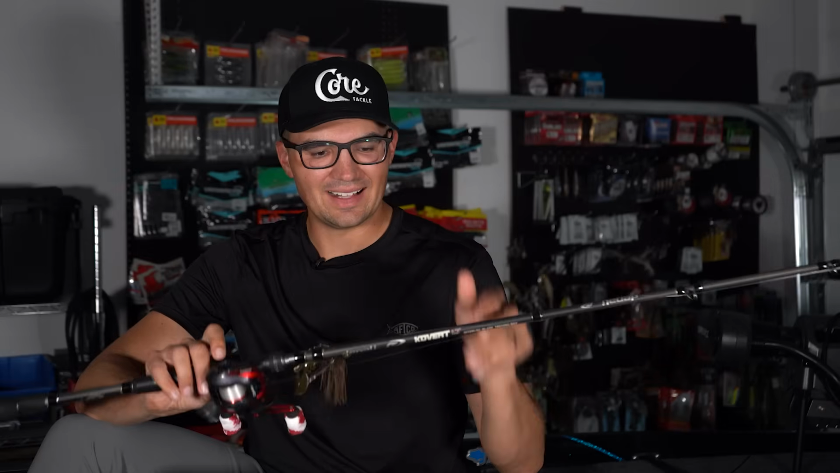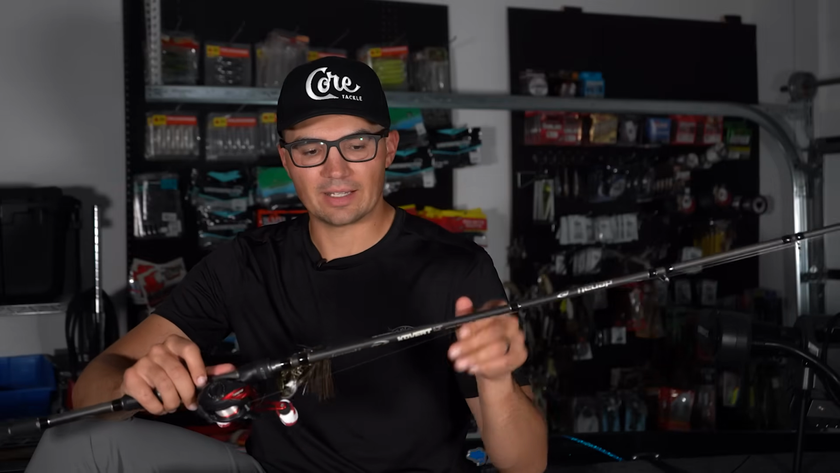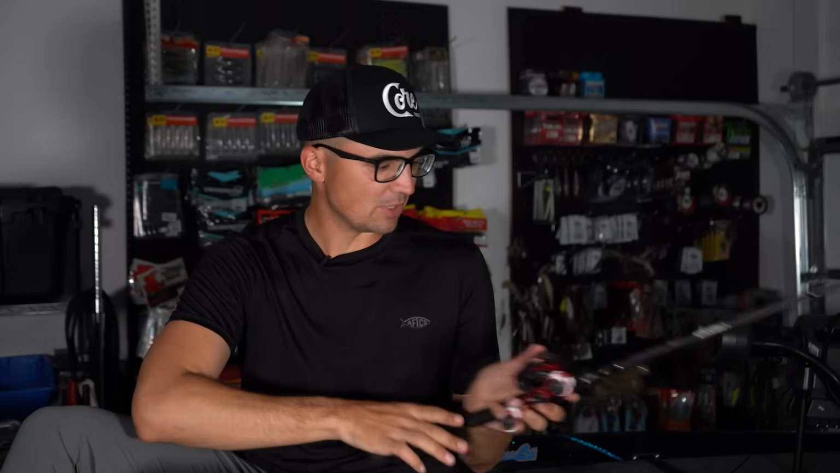And I'm just using a Denali Covert Light 7'2" heavy power fast action worm and jig rod. I like a heavy action rod when I'm dragging a football jig out deep. Has a little bit more backbone so I can really set the hook when it's way away from the boat, and that's my jig setup.